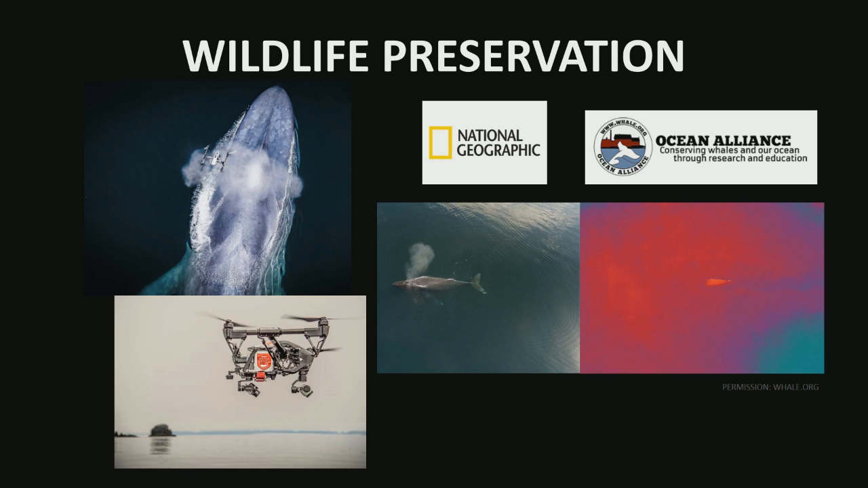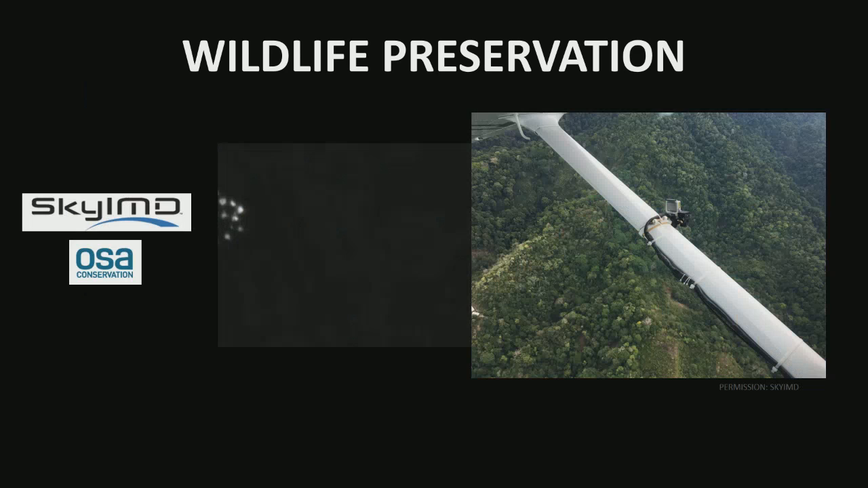So this is all being used in areas where whales are being decimated by both environmental issues and also by poachers, and so they're finding a huge opportunity for aerial thermal imaging in the whale spectrum. But also, speaking of poaching, Sky IMD and OSA Conservation, and I know that this isn't a drone, but this is a FLIR View Pro that's attached onto a Cessna, and they're flying above the jungle of Costa Rica, looking for cooking fires made by poachers that are hunting jaguars. So they can then work with local law enforcement to contain the poachers and make sure that the wildlife is around for everyone to enjoy for many years.